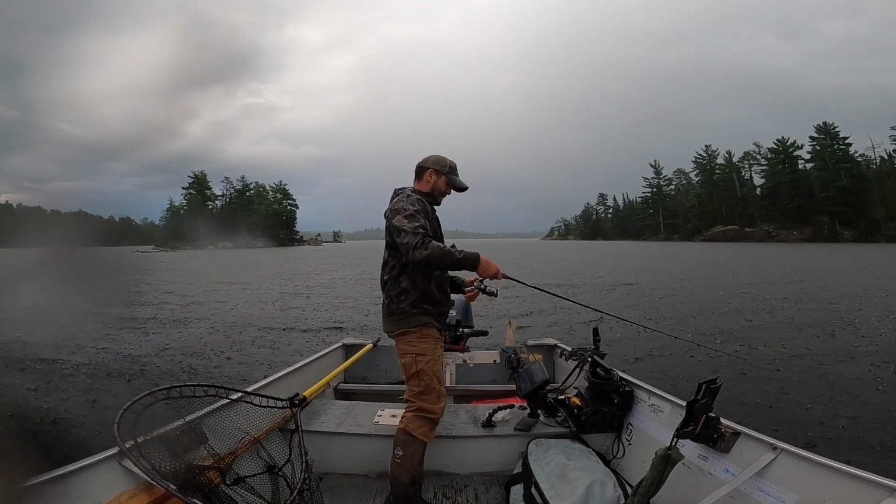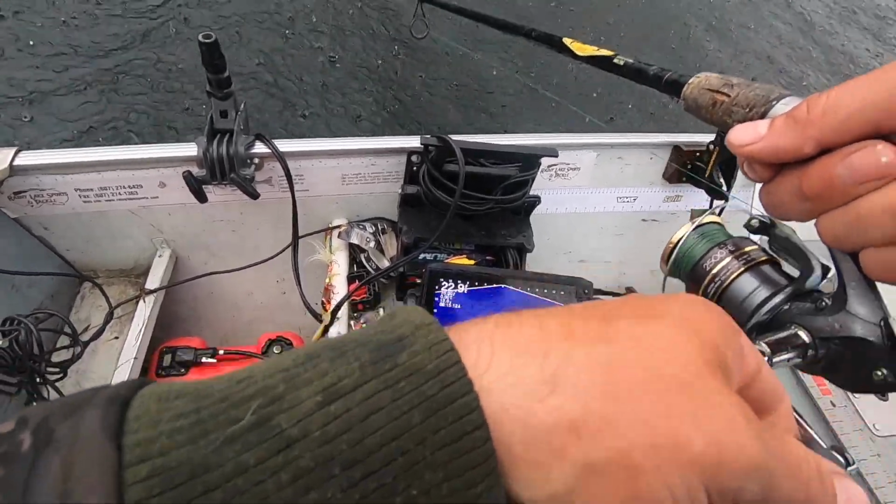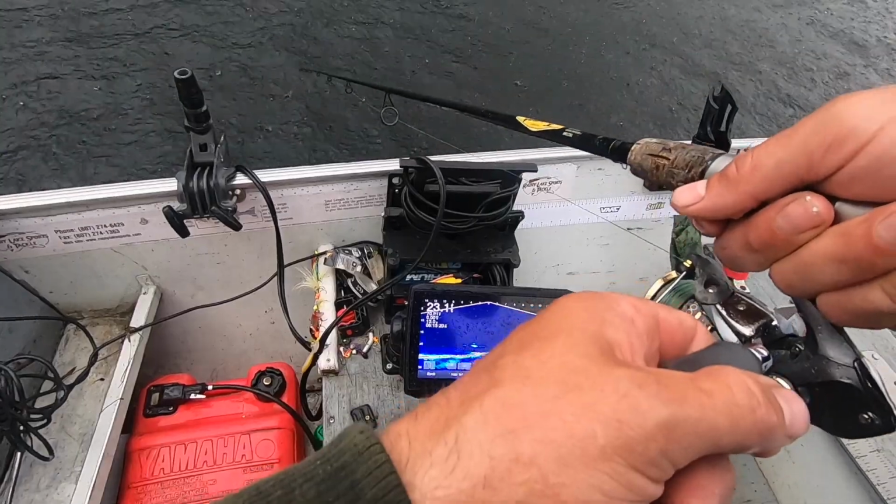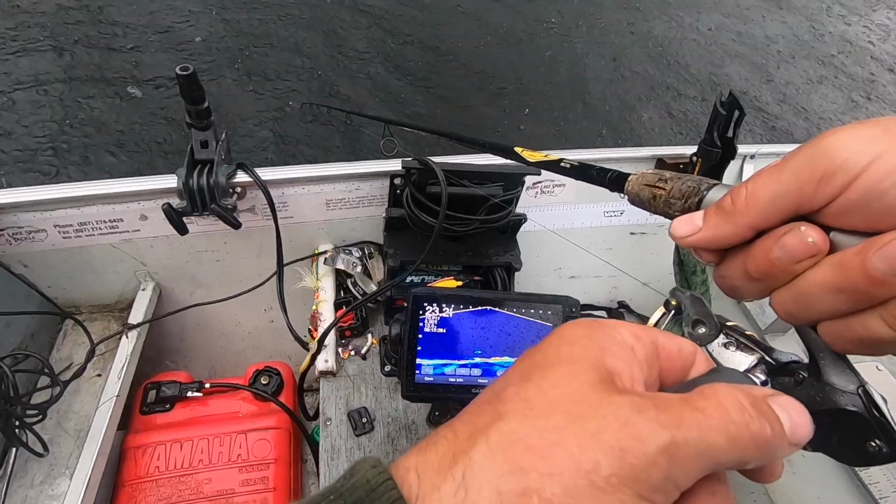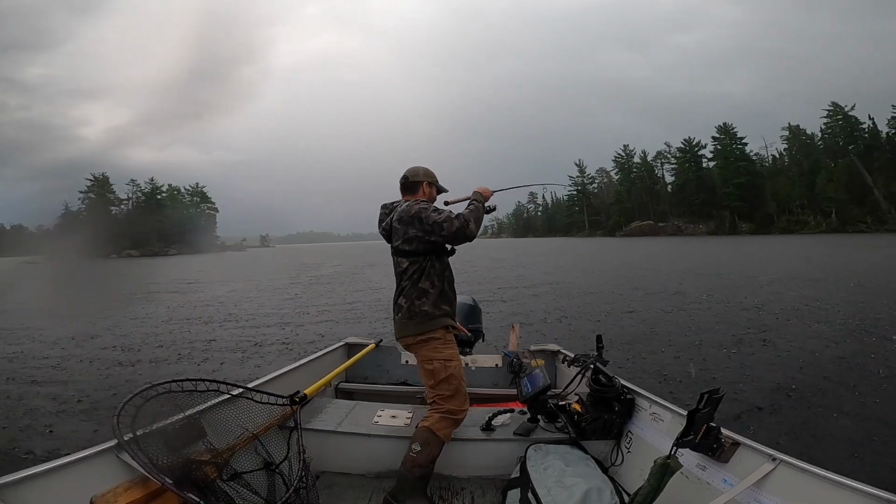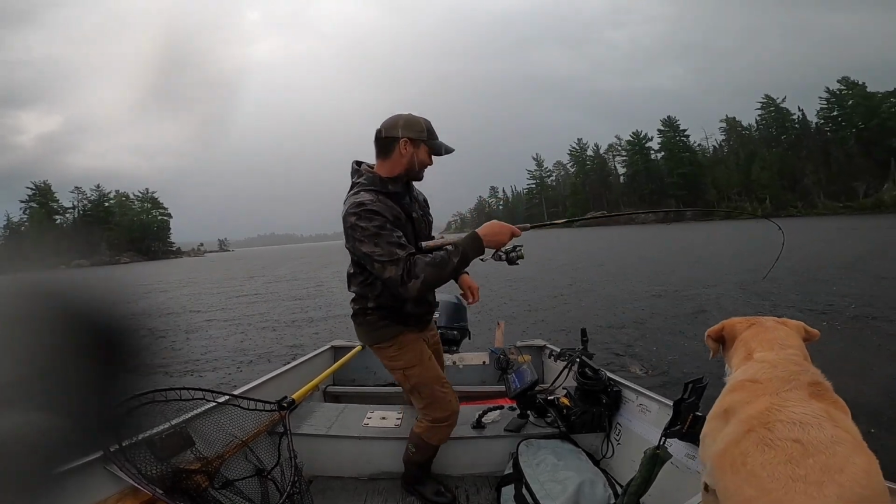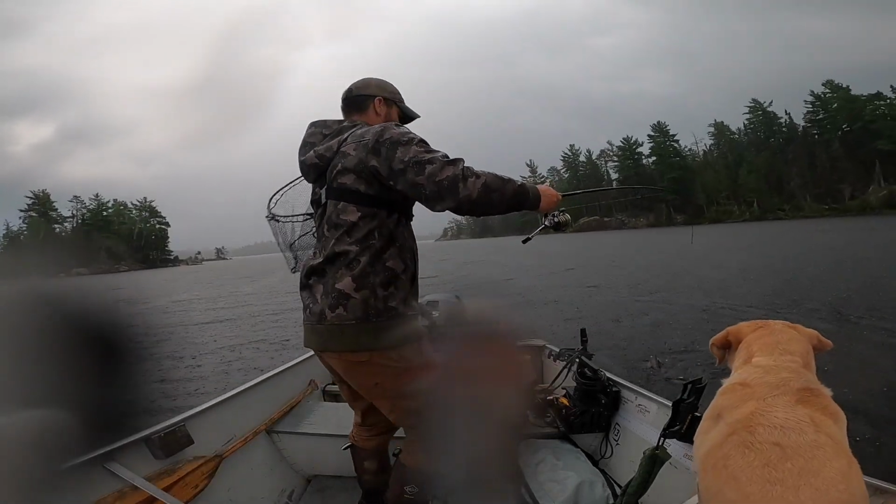Here comes the heavy rain. Right underneath me. Let's go. Hit that bait. That is a good size walleye. Come on. There he is. That was the big one too. This could be the last fish of the evening because I am about to get soaked. Whew. There we are. Look at that. Another beauty walleye. Throw him in the net quick.